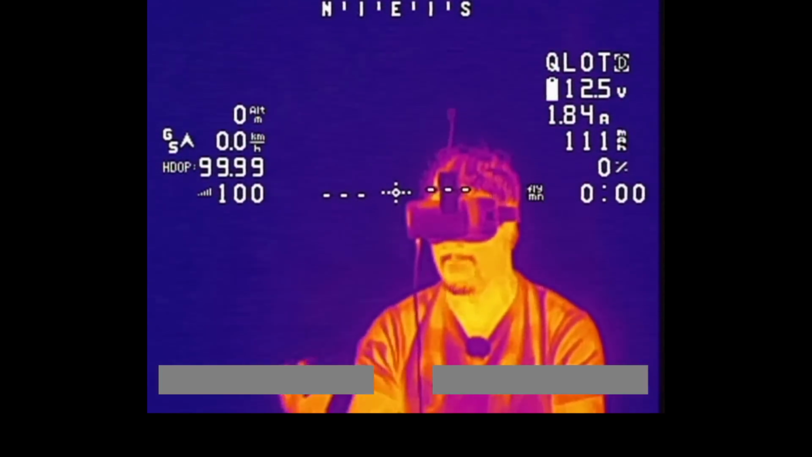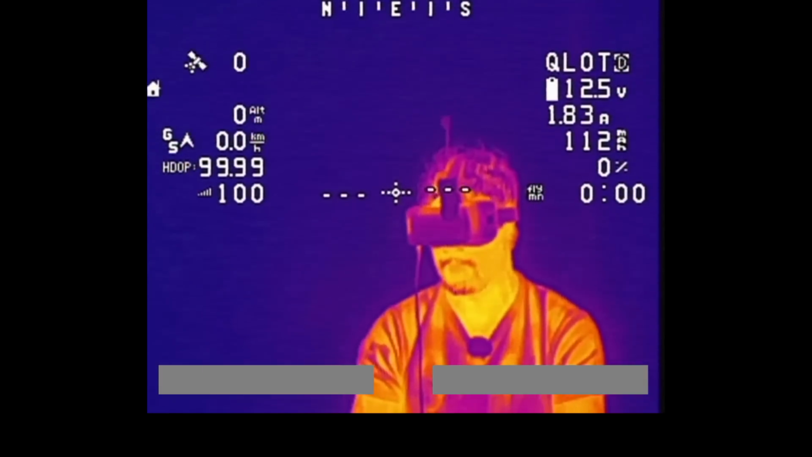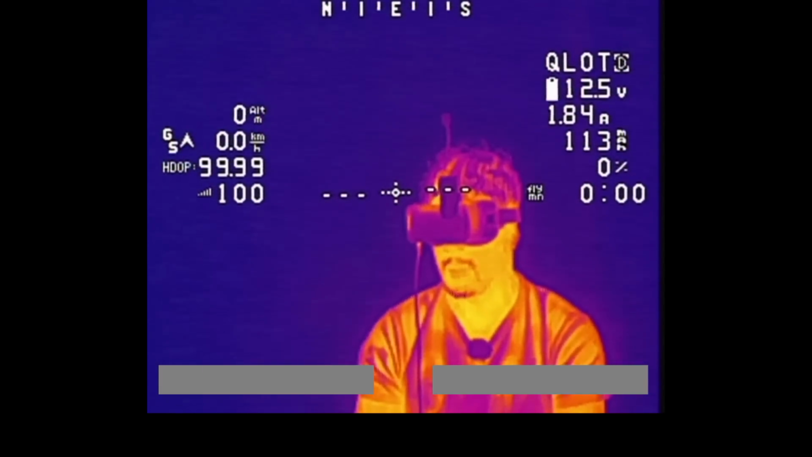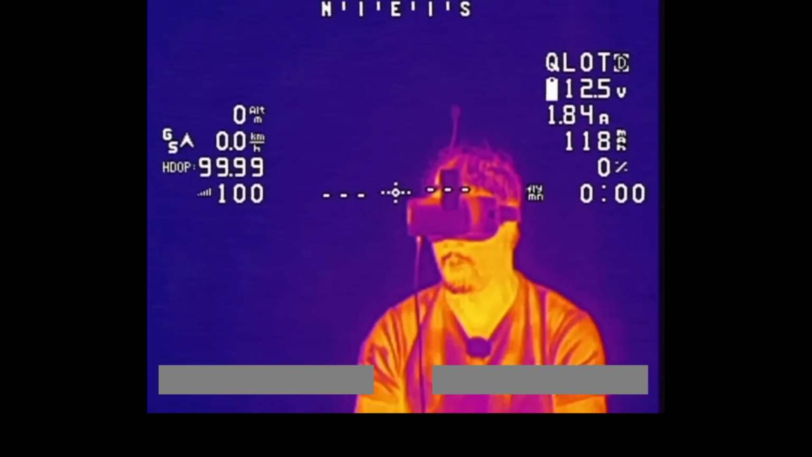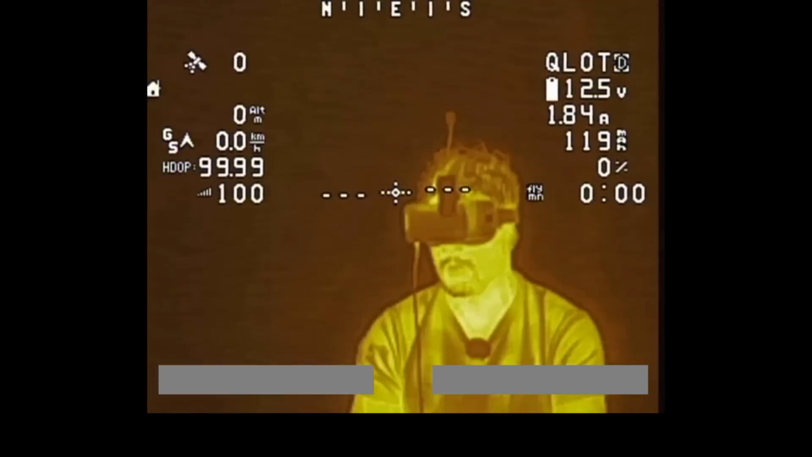Next we have this one here. Again, quite similar to the previous one, just maybe a little bit more contrast, I guess. You can see more detail on my face. You can actually see my lips moving here, my hair and my beard and stuff. Quite similar to the previous one, but with a little bit more resolution.